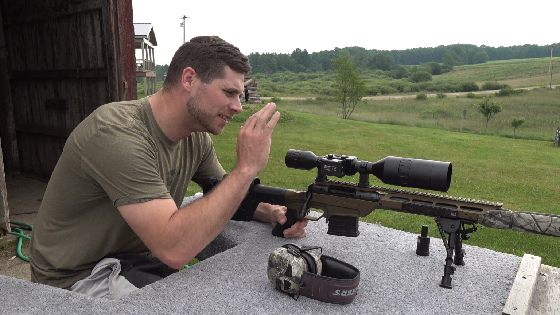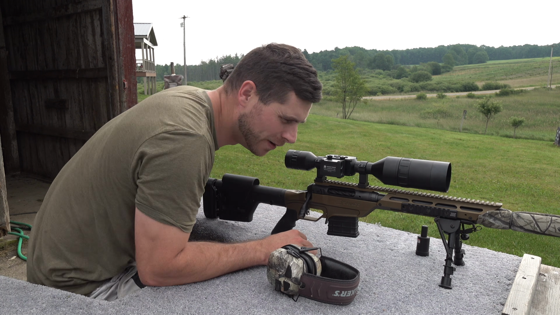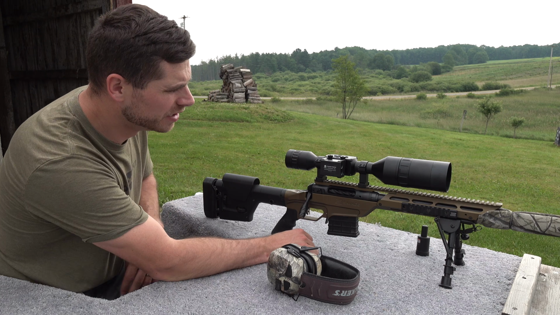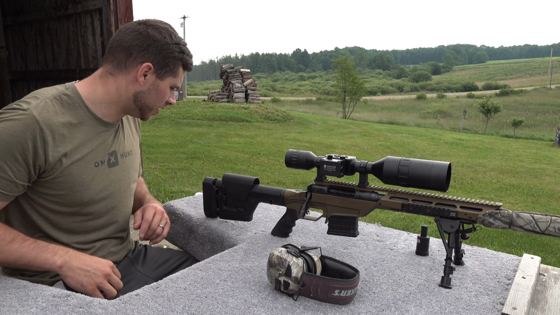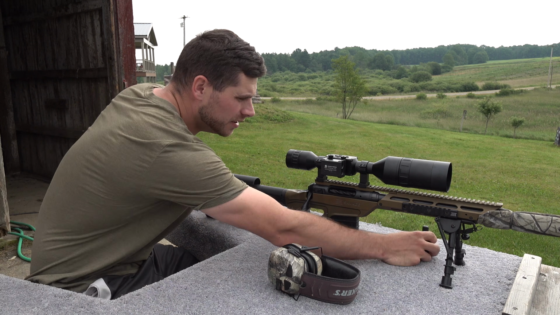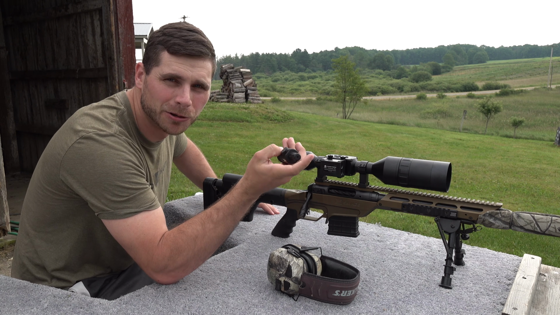We're gonna go ahead and get this new scope sighted in this morning. It's super warm out here. We're gonna try not to sweat to death, but we're gonna try to do this in 2 shots. I'm gonna use this laser bore sighter right here. I'm gonna connect this to the end, and that should get us pretty close.